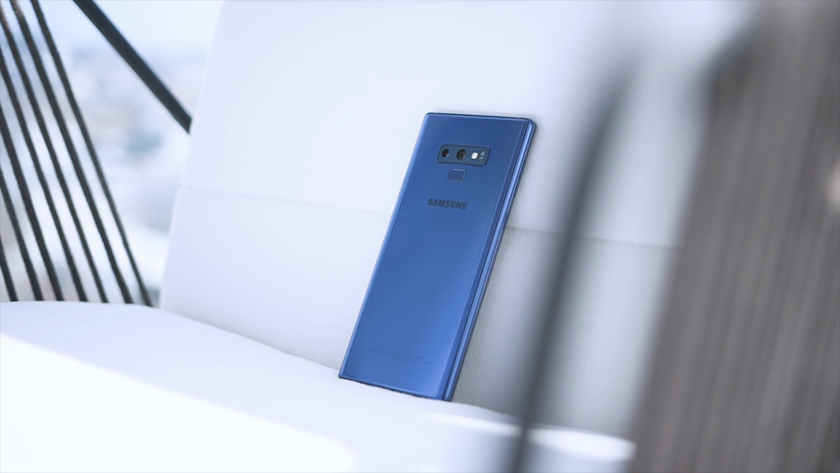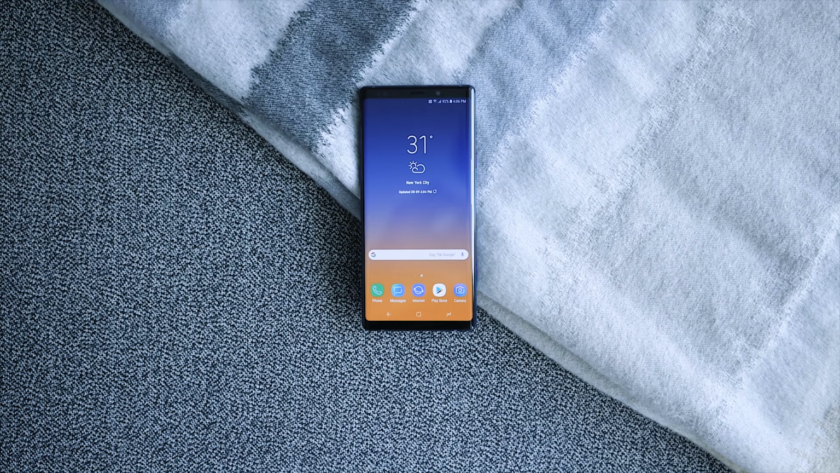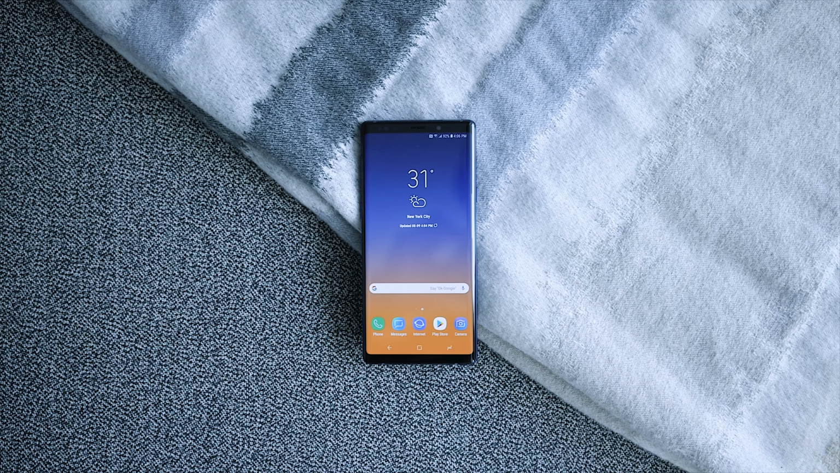I've been using this phone ever since launch, and in my first impressions video I talked about how the 6.4-inch display was a big upgrade for me personally coming from the Pixel 2. But having used this over the weekend, I'm slowly getting used to it, and I'm actually enjoying my time watching content on the Note 9. There are so many features to explore because it is a feature-packed device, and hence the price tag of $1,000.